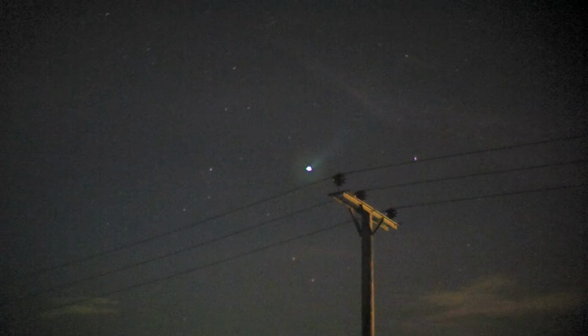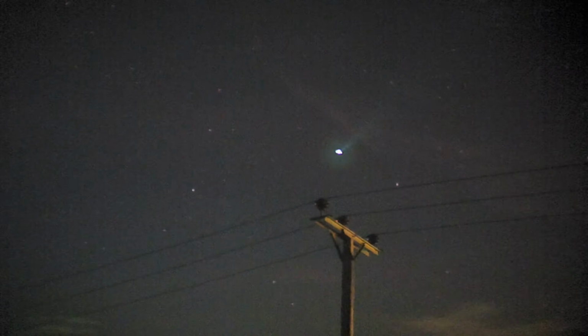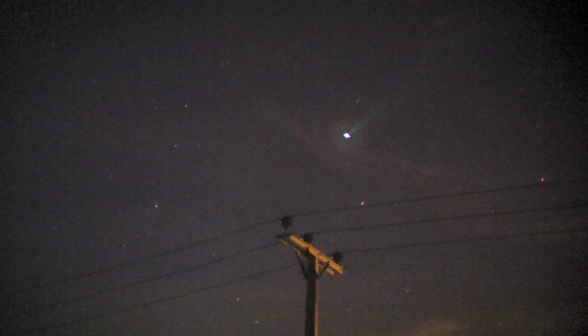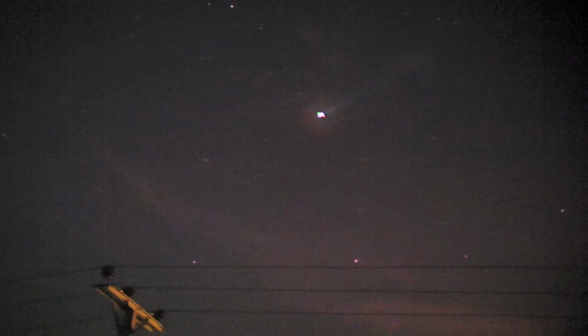There we go, guys, you can see the aviation light flashing now. You can easily be fooled by aircraft. We're 25 miles away from Manchester, and you do get them coming in, landing. There you go, you can tell. You can probably hear it as well. But when it's on the horizon coming in, it doesn't look like it's moving if it's moving towards you.